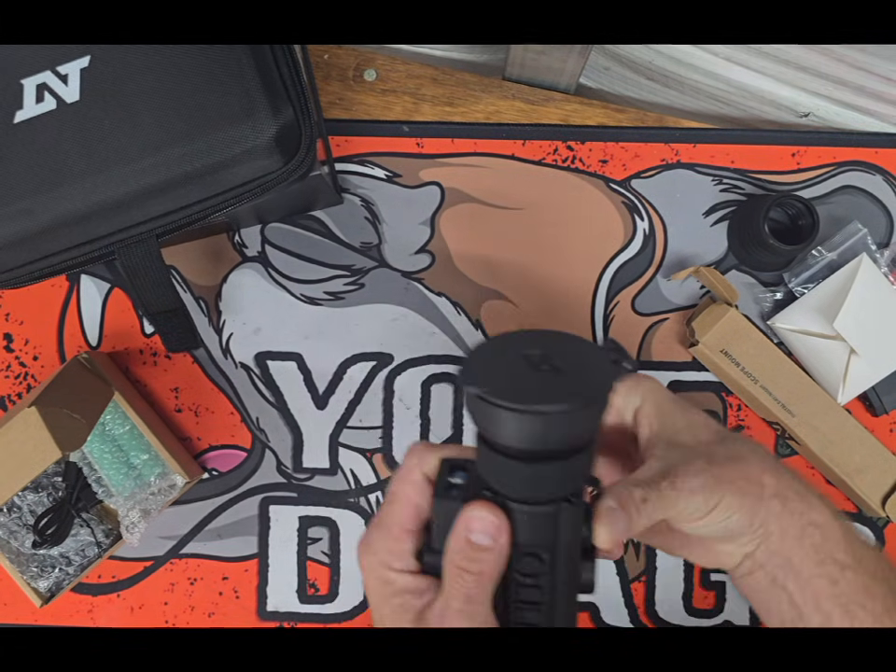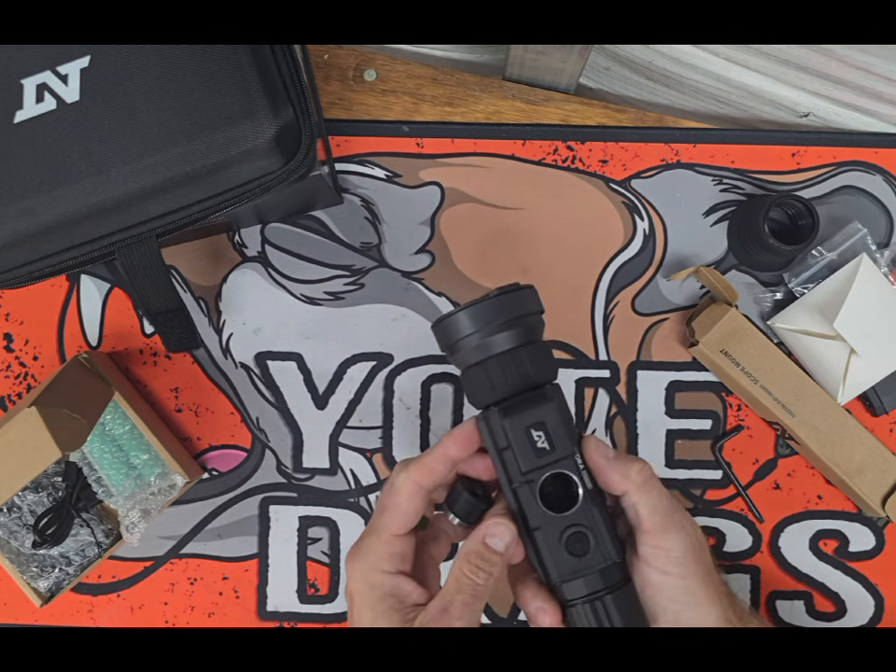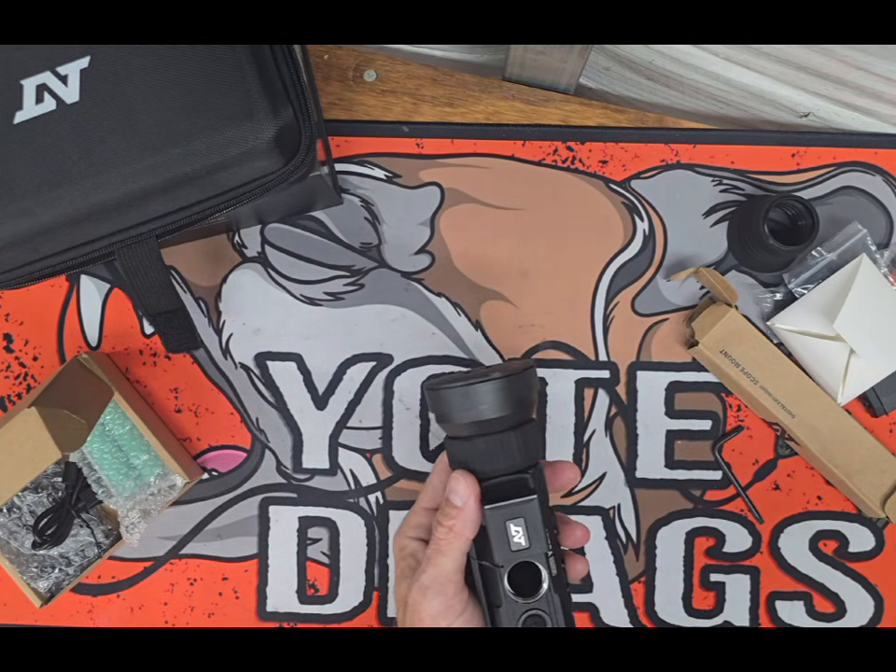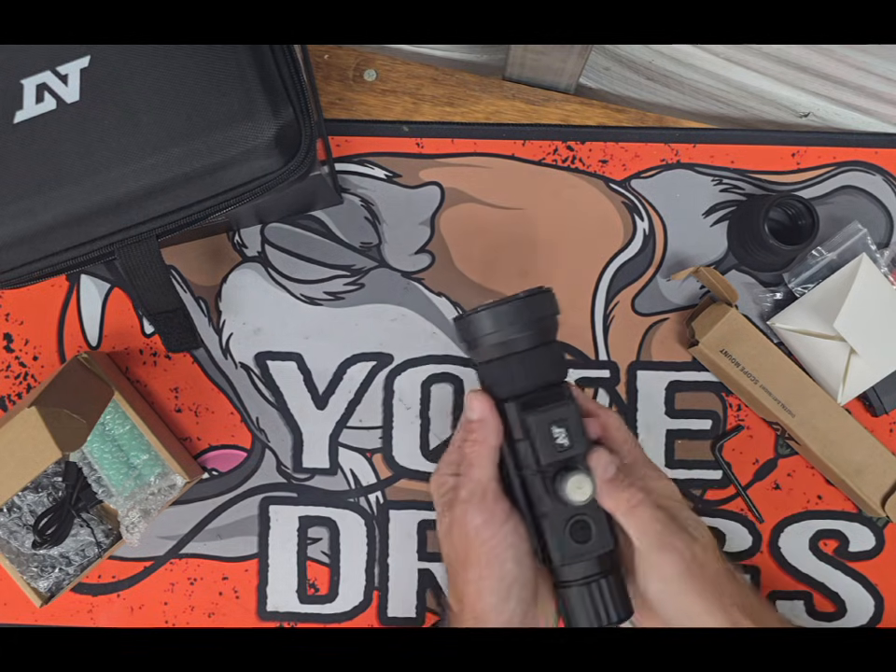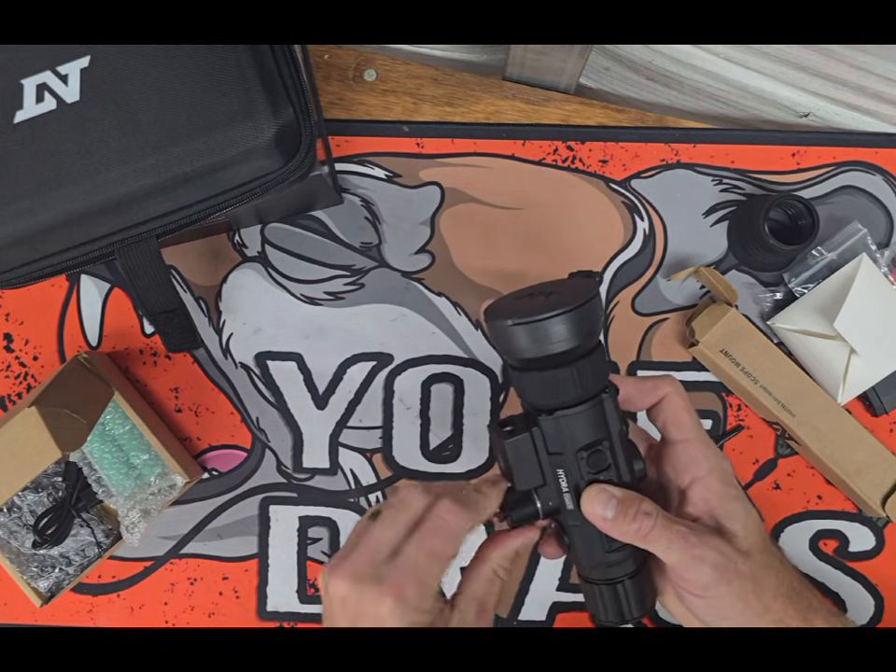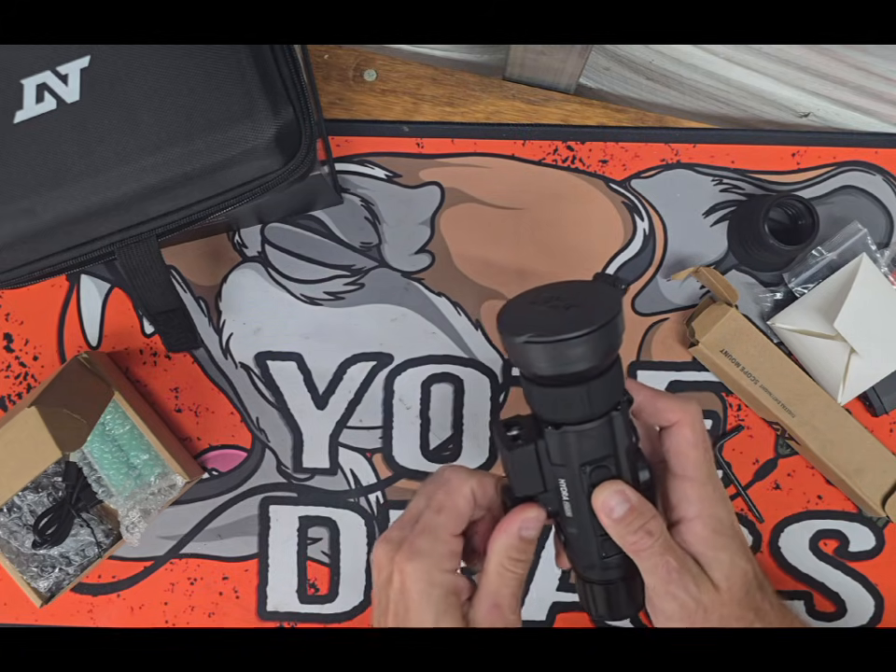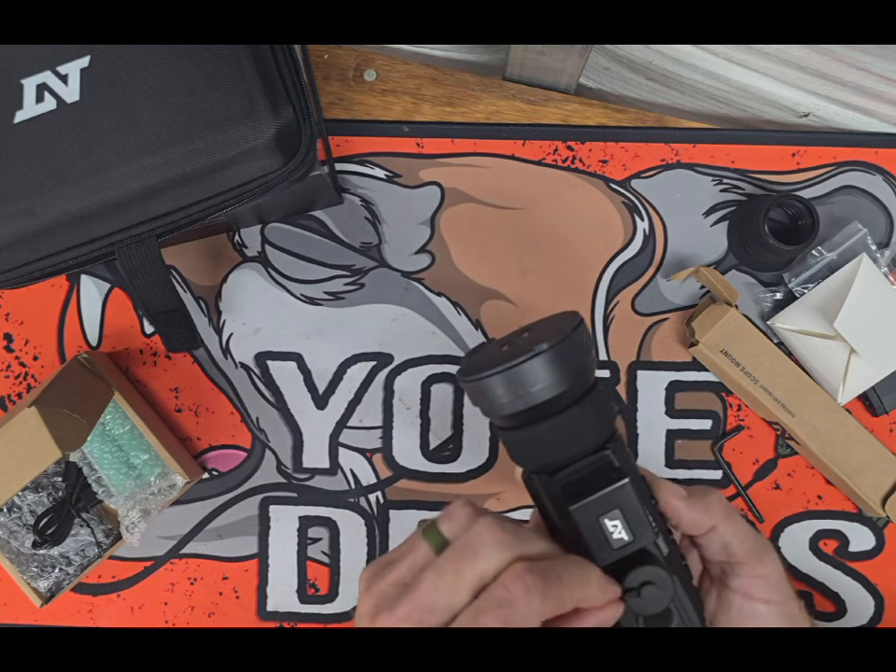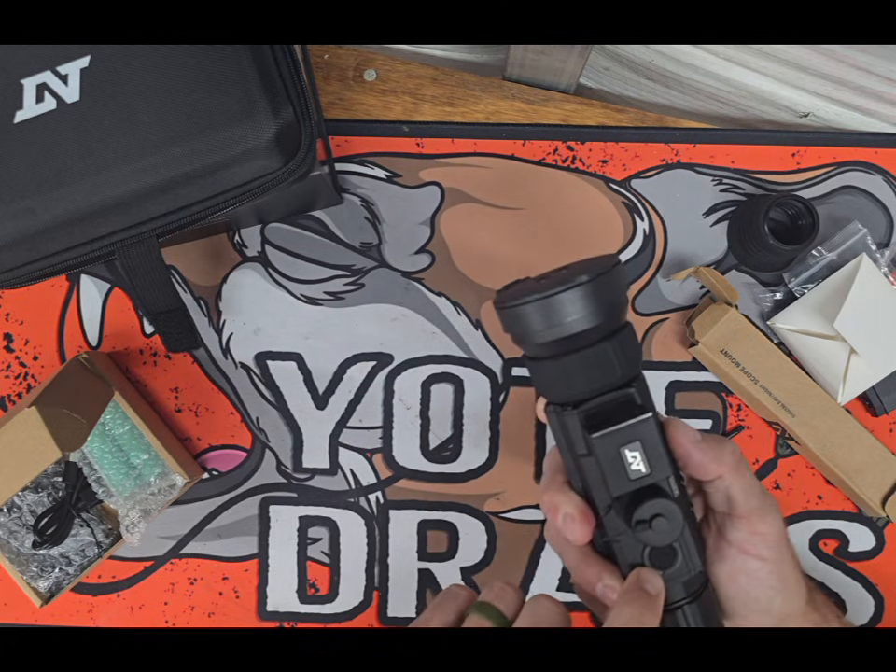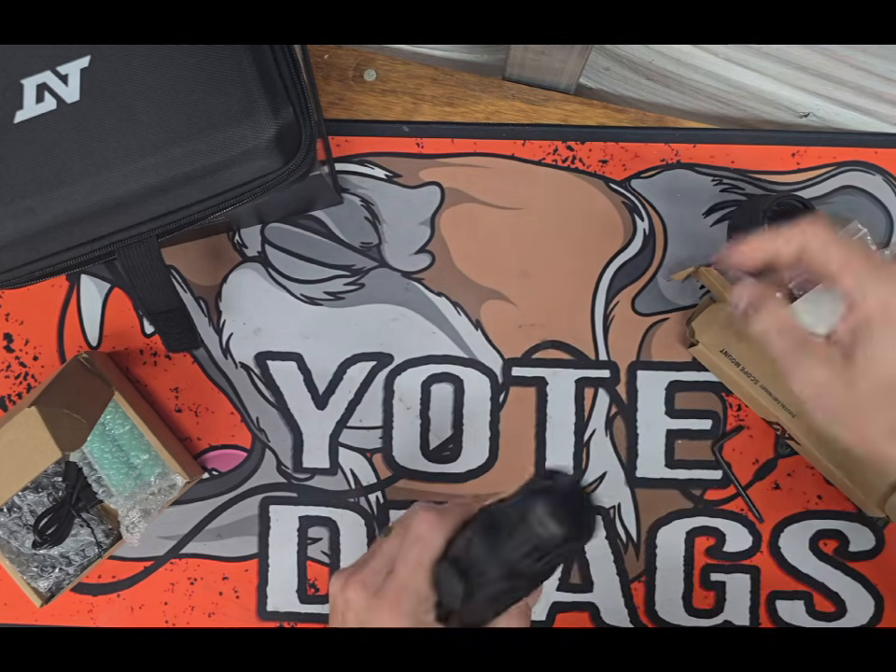Charging port on the side. Battery compartment. Let's see. Got a ton of 18650 flat tops. So we'll go ahead and put one in there so I can charge up the other ones later. Head tether on it. That was easy. I guess that's the rangefinder button. And there's the rangefinder itself.